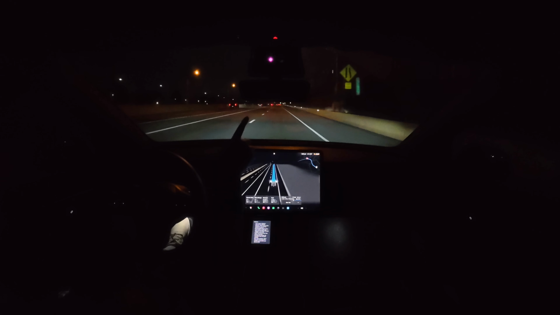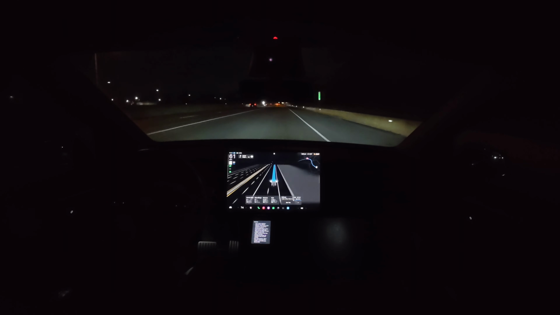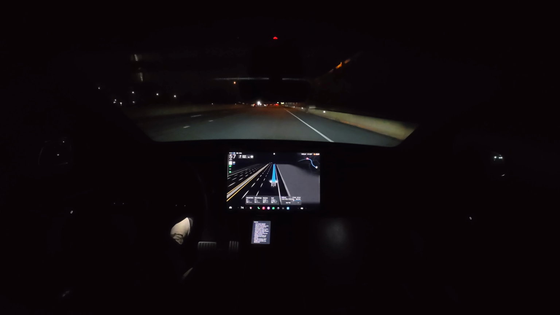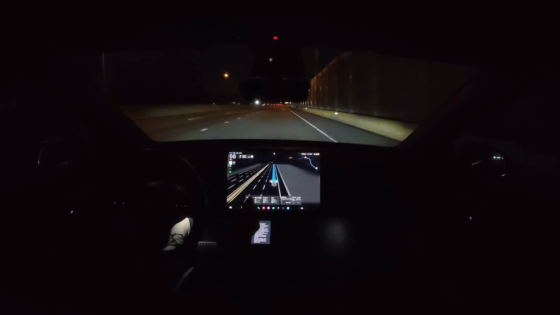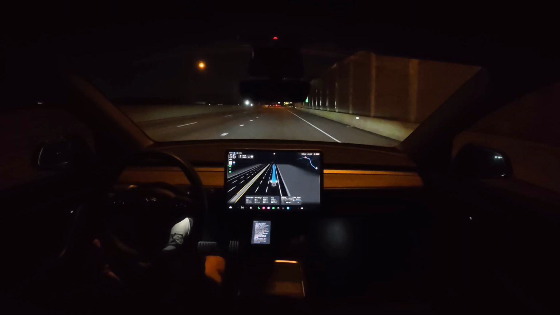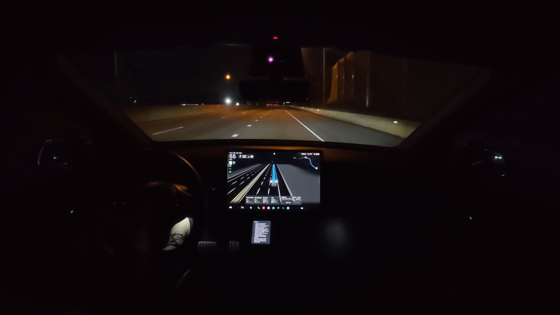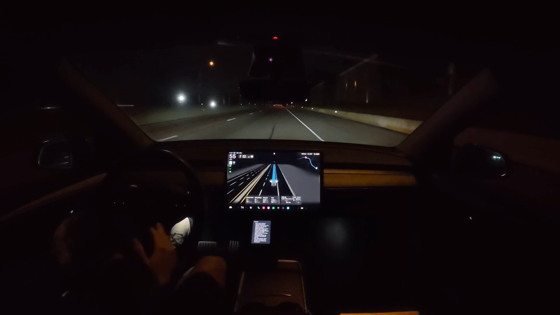Now, notice this sign up here. This lane is going to end. We're going to stay in this lane. These two lanes come together and end. We have this arrow pointing, telling us to get over to the left. And notice how the car is hugging the right side. It's sitting on this right solid line. We now should be merging. We have plenty of time to get over, but the car is staying in this lane. It's not merging until we get to the very end where we have no choice but to merge.